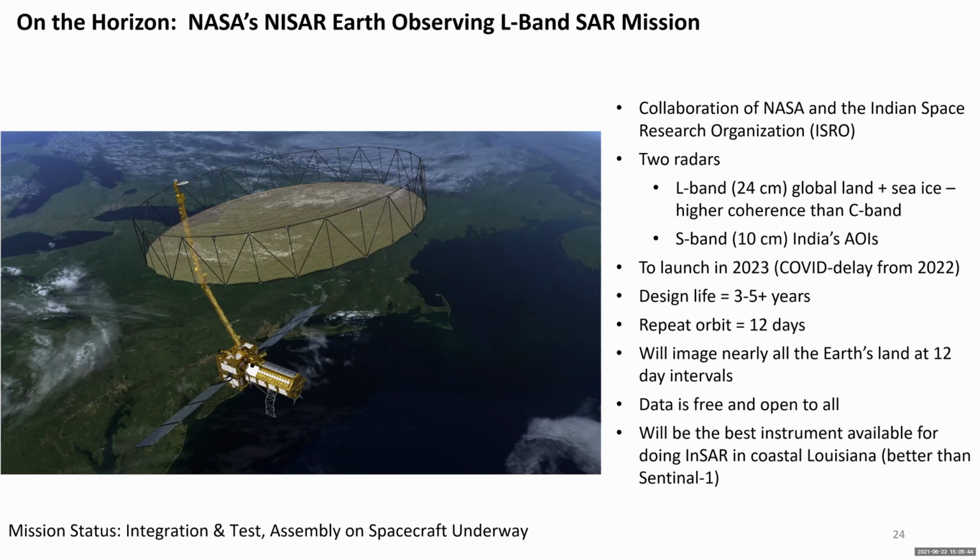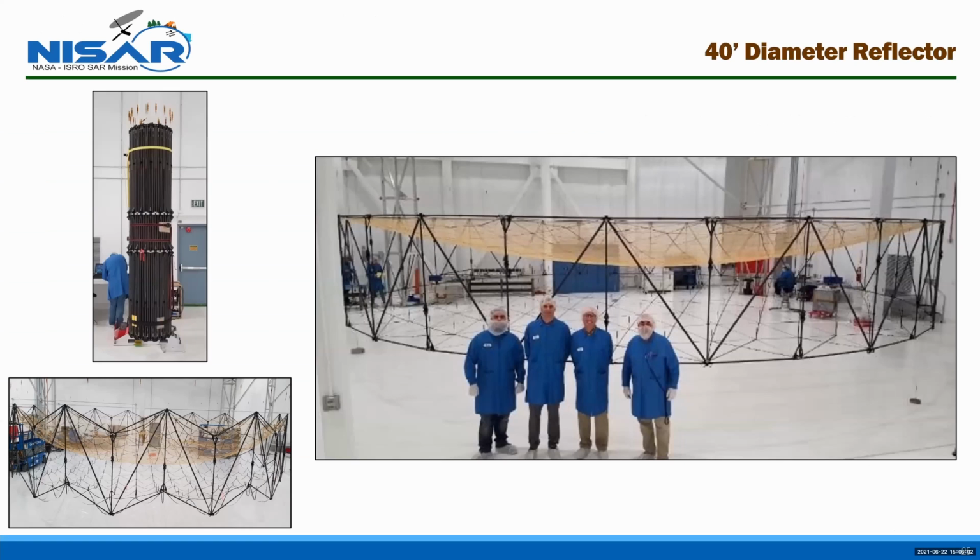So just to give you a sense of scale, if you look at that picture of the satellite, you see there's kind of this, it looks like a ladder extending down. No, that's not a ladder. On the next slide, you can see this 40-foot diameter reflector folded up on the top left-hand side, and that structure holds it in place during launch and before it's deployed.